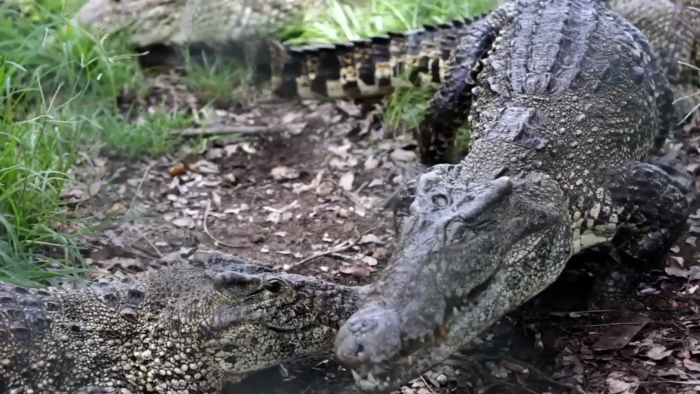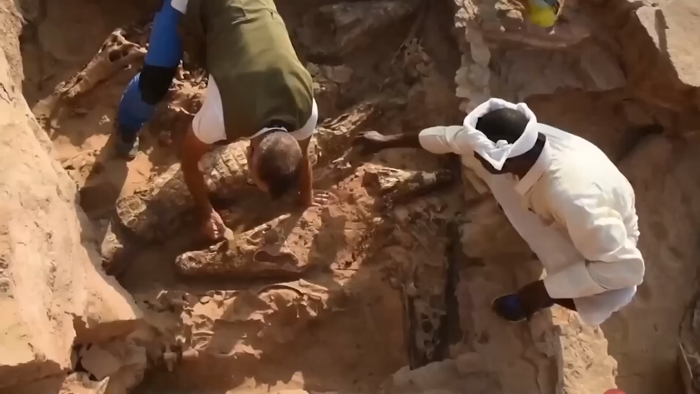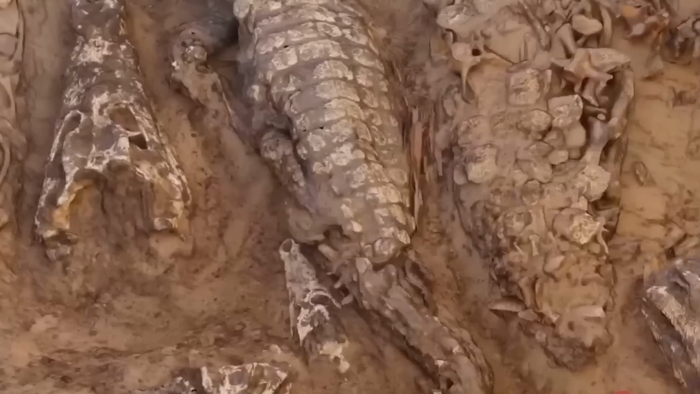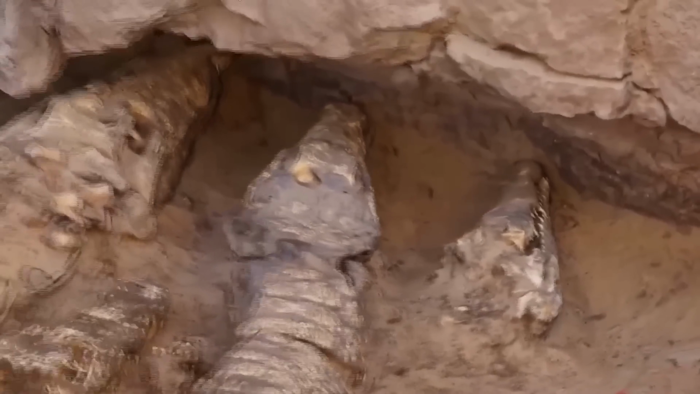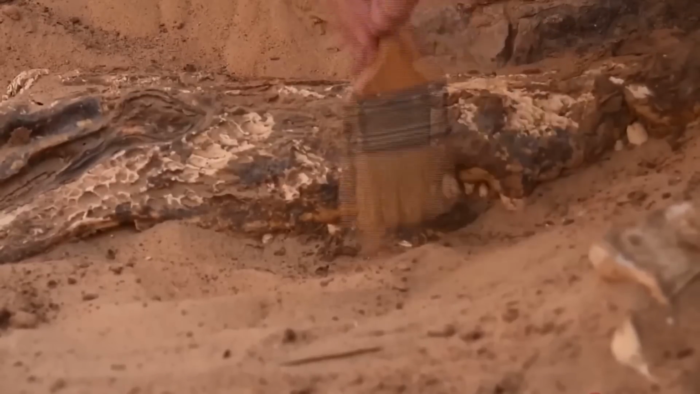Croc mummies. Either dead or alive, crocs will always scare humans to their cores. While digging the ancient tombs, the research workers found 12 crocs buried in the soil. Looking alive from afar, it felt like they might open their jaws at any moment, because their textured skin still looked fresh and the teeth were still intact within the jaws.